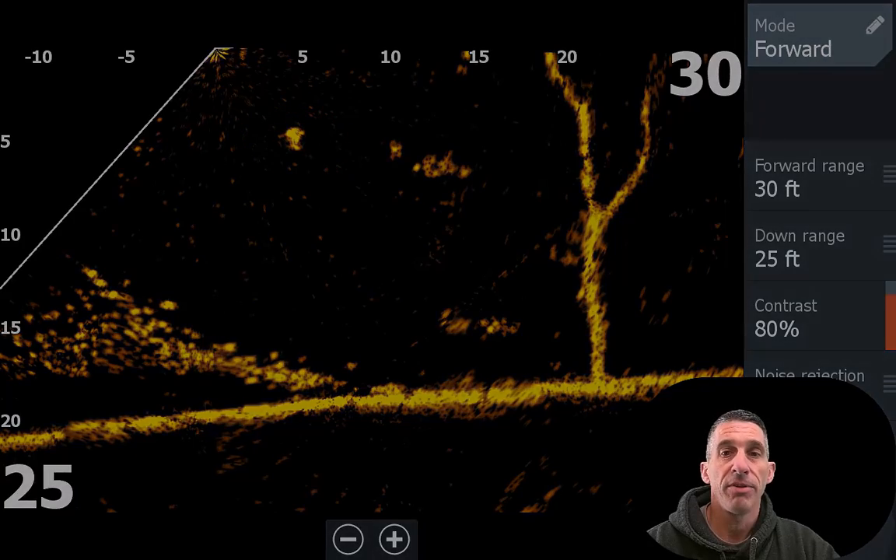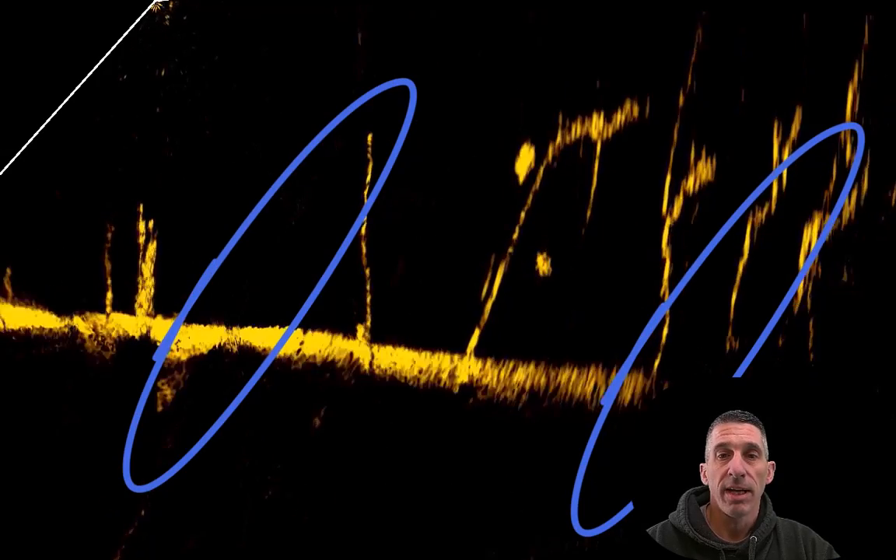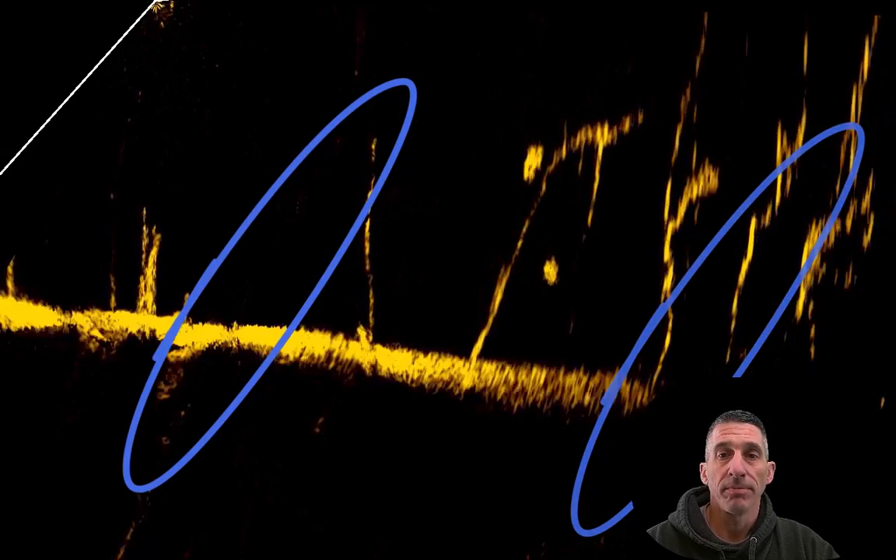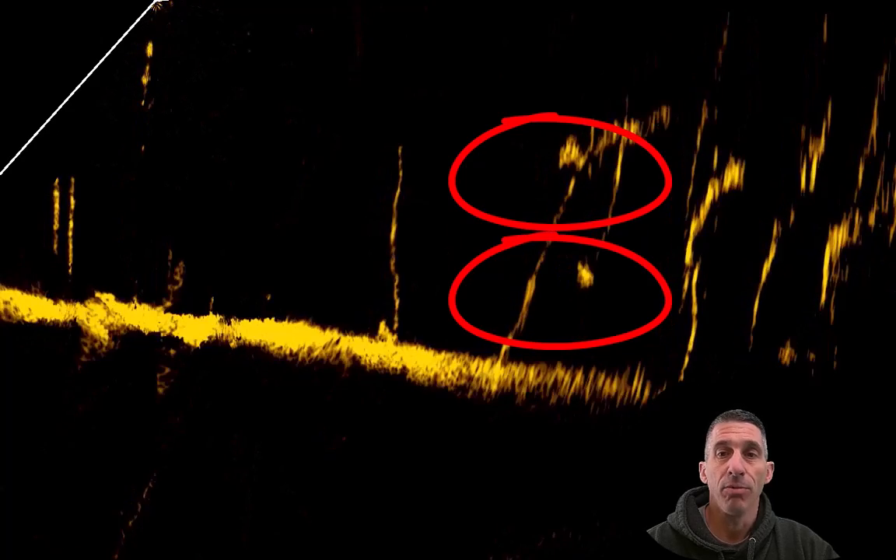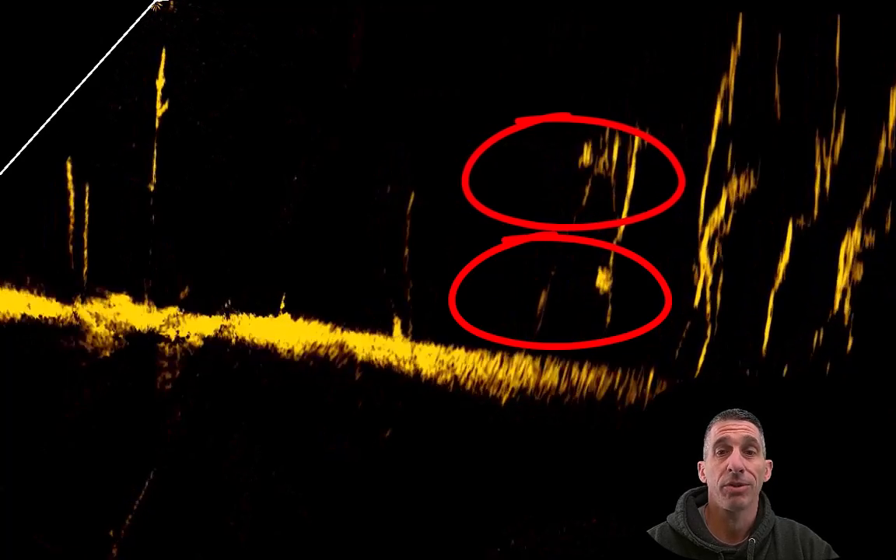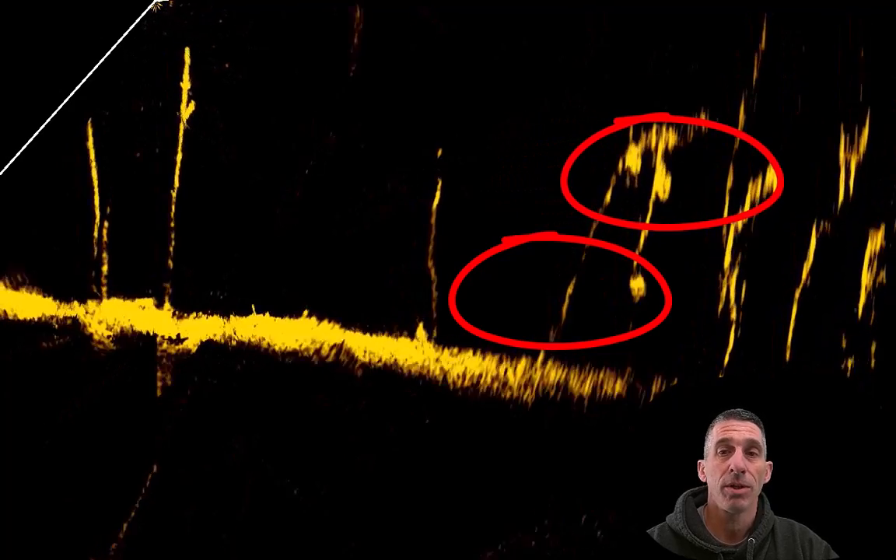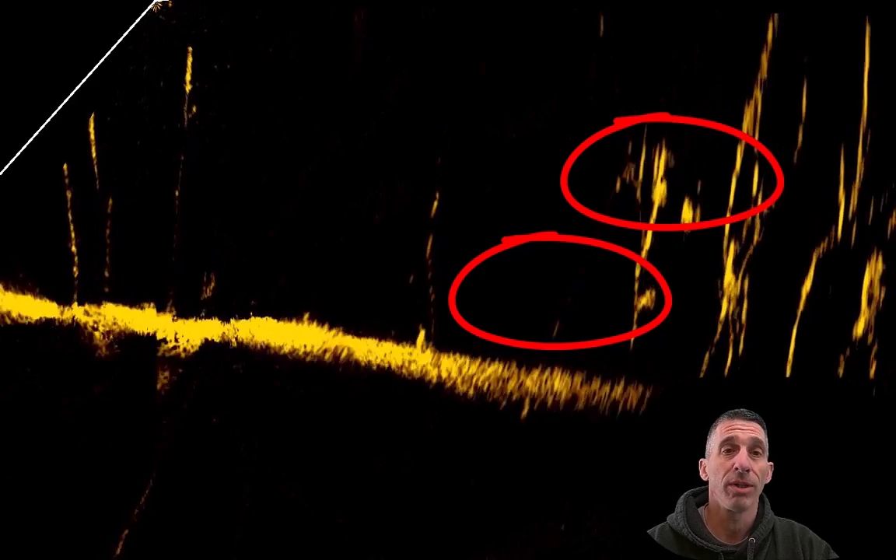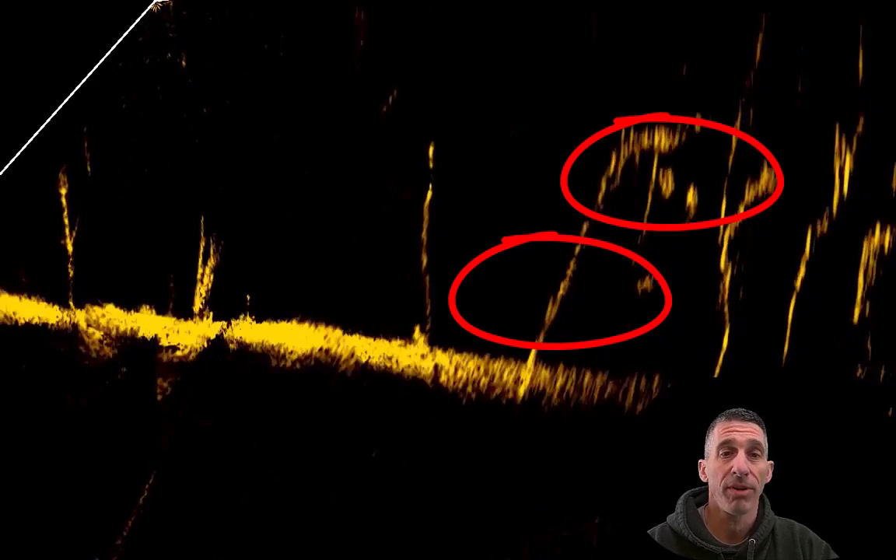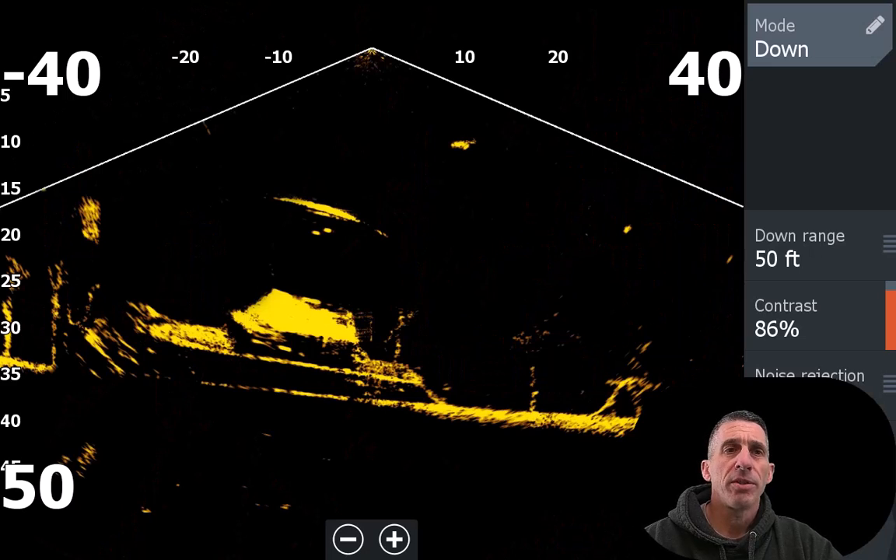Now in the live view, you see the stitching a lot more. You can see both of these diagonal lines just kind of mesh together. But check out these two fish. You can actually see the tails moving. And then one fish is actually two. They split apart and start swimming away. This is what you're targeting when you're fishing. So Active Target 2 does seem to really clean up the images per fish, or kind of that identity of the fish. So down imaging is an interesting one.